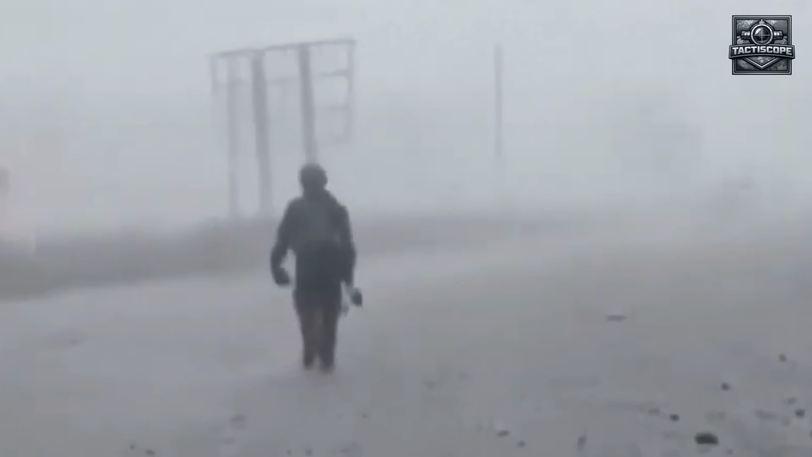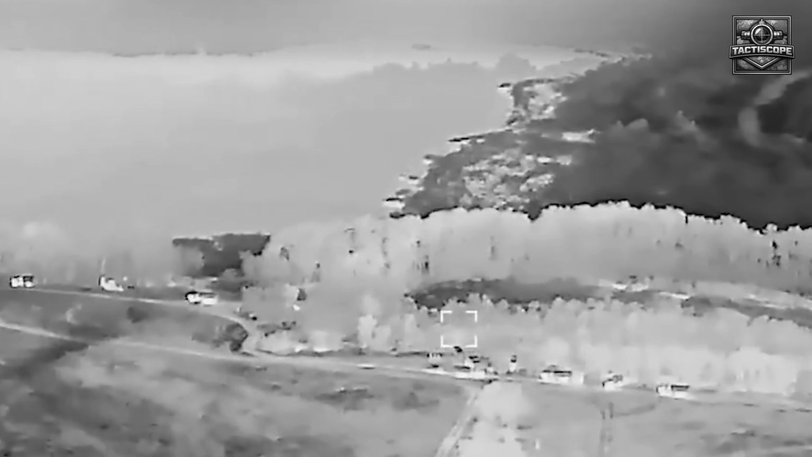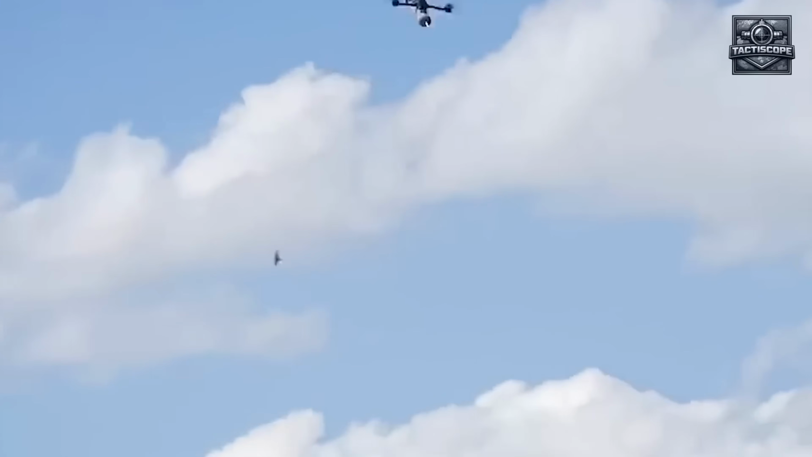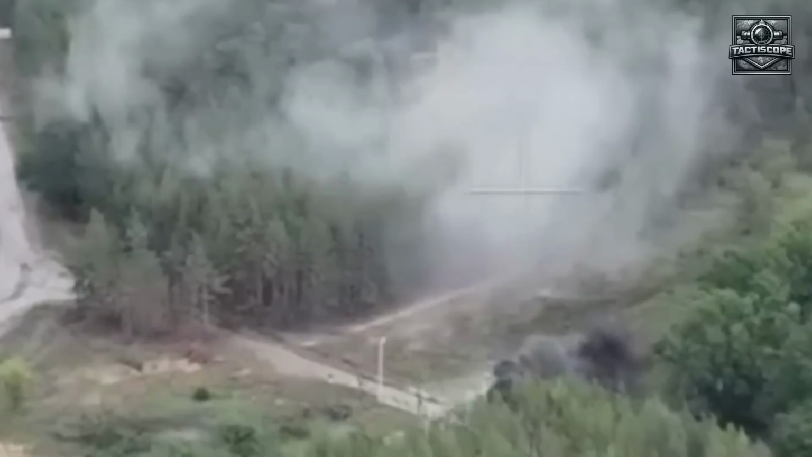The column didn't fail because the Russian soldiers made a mistake. They followed a standard approach route, maintained reasonable spacing, and moved at night to avoid visual detection. They failed because the route was already watched, because a thermal sensor at 280 meters doesn't care about darkness, because a 2-minute FPV deployment cycle is faster than any foot column can react to, and because artillery doesn't need to hit you. It just needs to close every door except the one with a drone behind it.